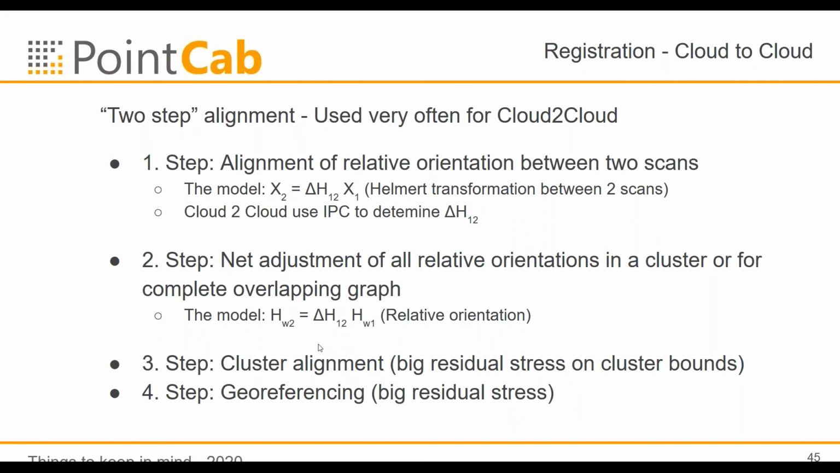And the fourth step we mentioned already is the georeferencing, where you pick 3 points or 4 points of the georeference in the scans, and then you have just a Helmert transformation at the end.